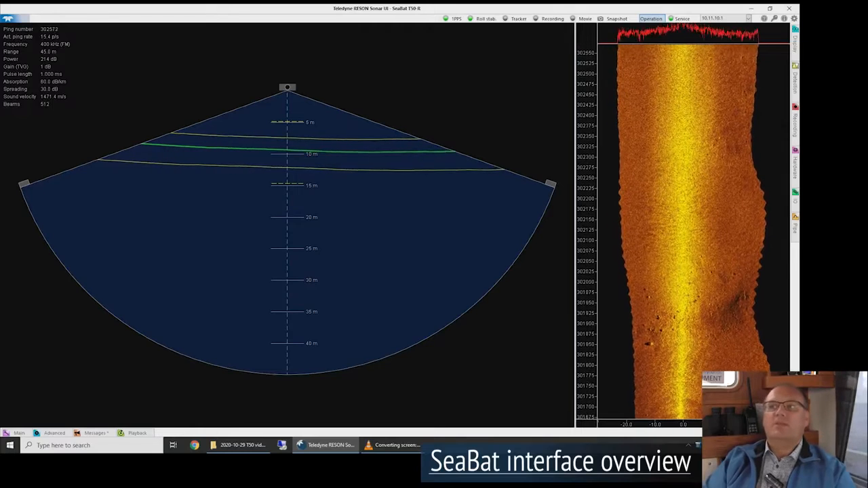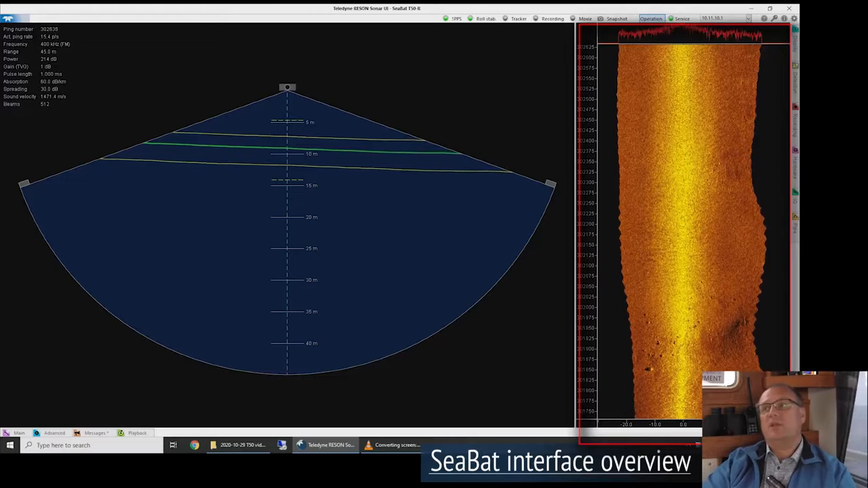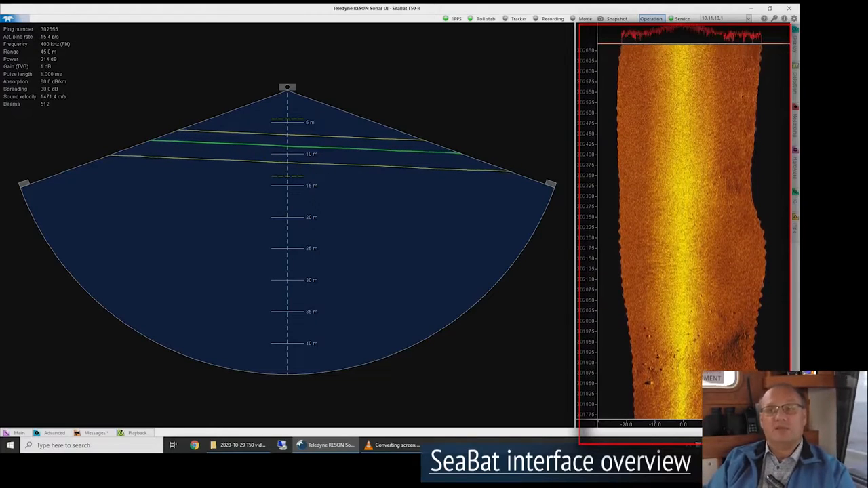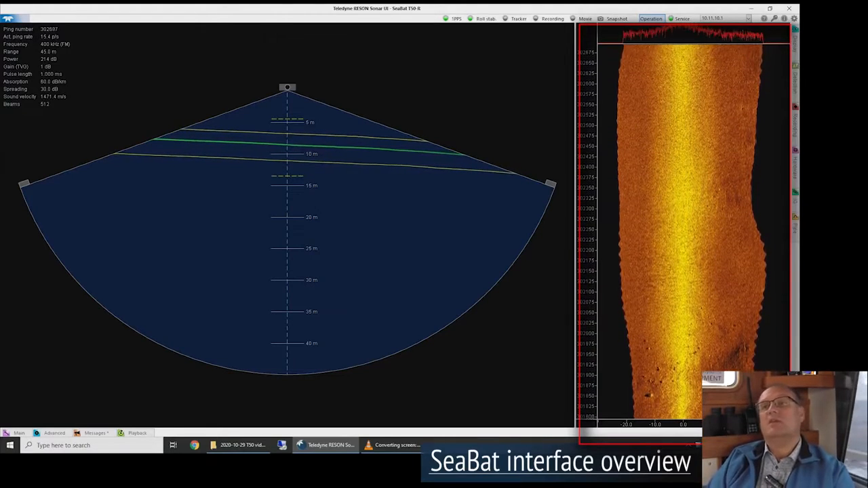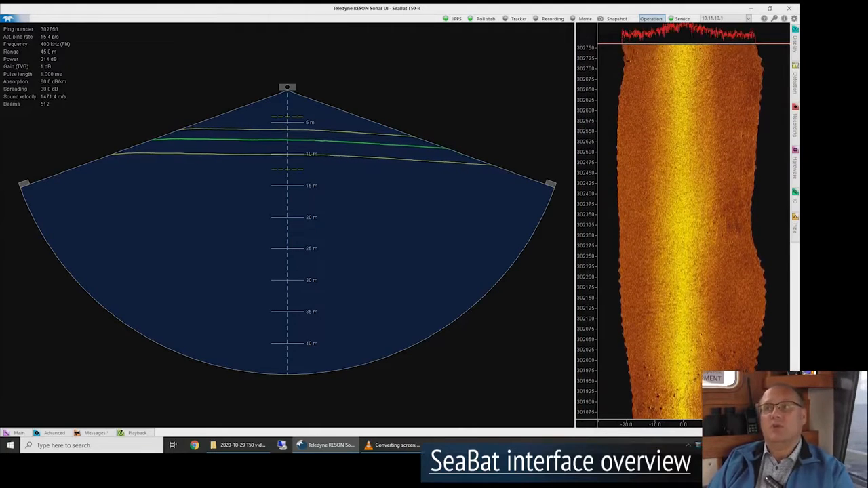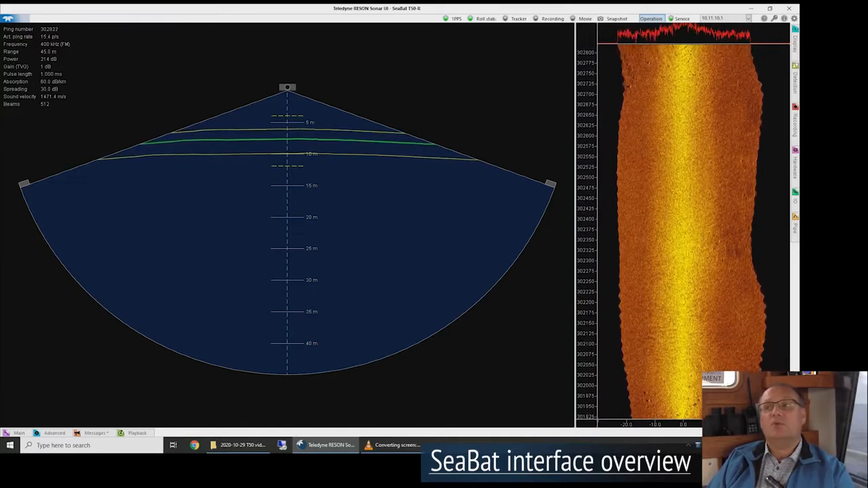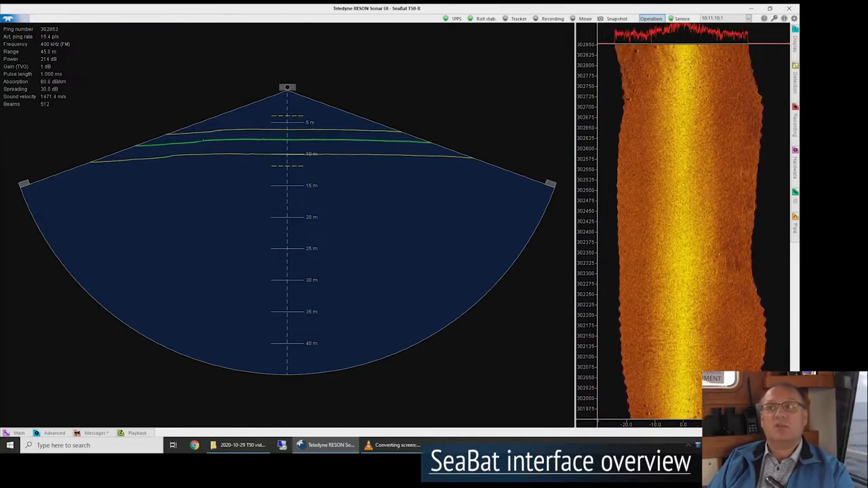Over to the right, we have our normalized backscatter display, a waterfall display showing normalized backscatter. Normalized backscatter is a SeaBat unique feature. It's a SeaBat unique output where we have compensated for all changes to basic sonar settings in real time.